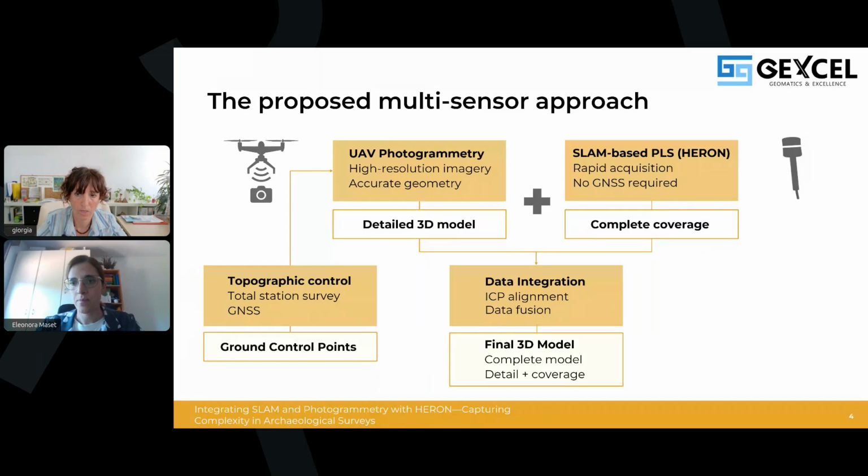Yeah, I can add that what really stands out to me here is the multi-sensor approach. That is, I think, a key point, because the integration of different survey techniques is the key, because each method brings its own strengths but, of course, also its own limitations.